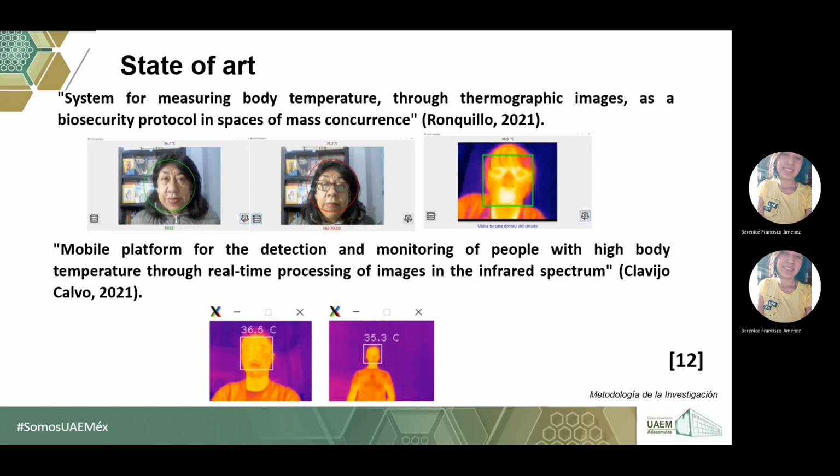In the state of the art, Daniela Ronquillo developed a system for measuring body temperature through thermographic images as a biosecurity protocol, which makes use of OpenCV and the Raspberry Pi. They implemented the system, and the Raspberry Pi with a temperature sensor reduced the error. Clavijo Calvo in 2021 developed a mobile platform for the detection and monitoring of people with high body temperature, also with real-time image processing in the infrared spectrum,